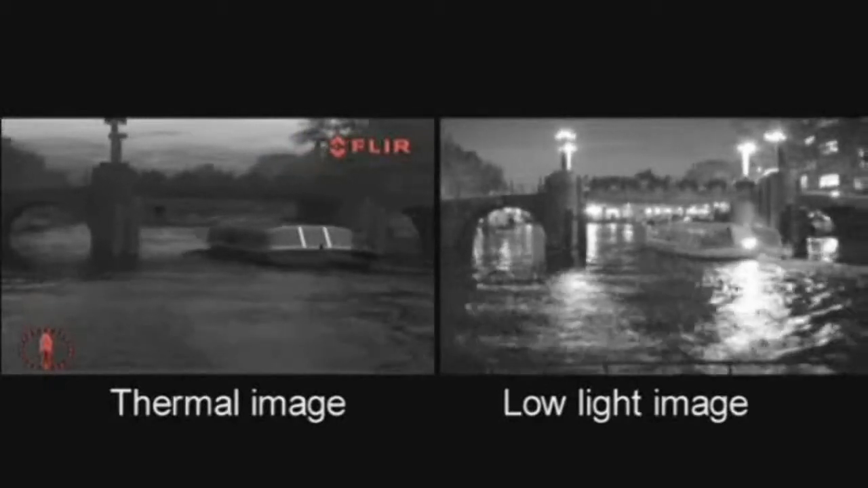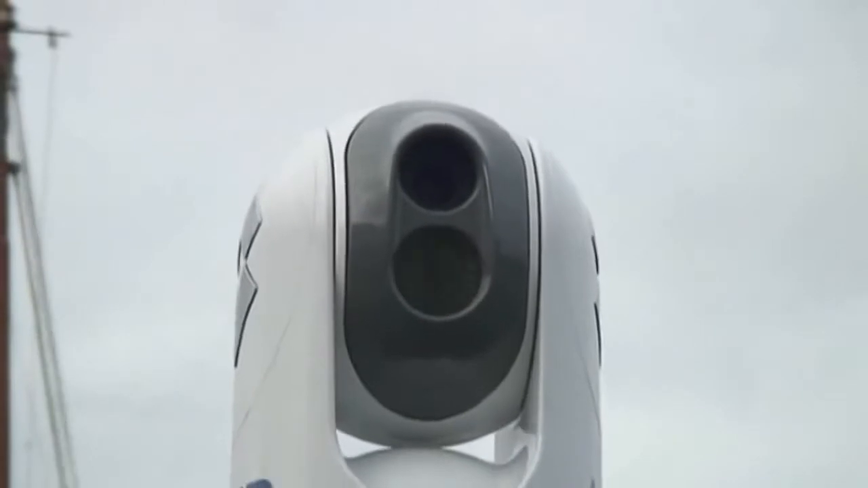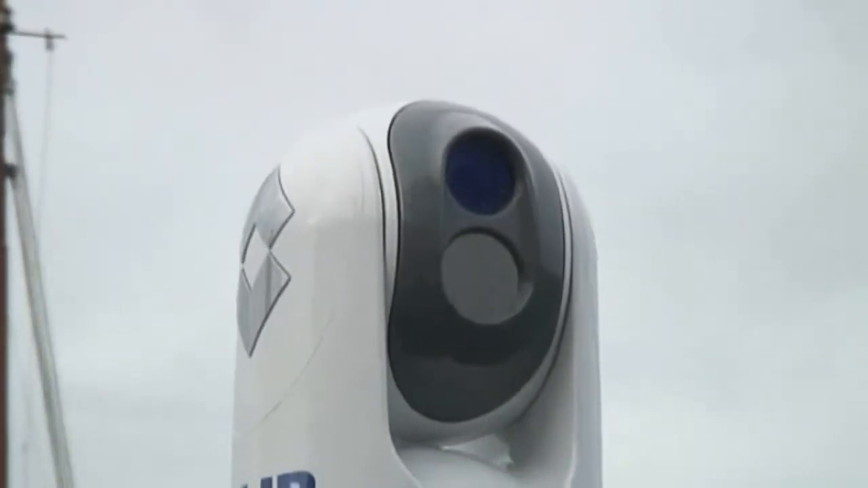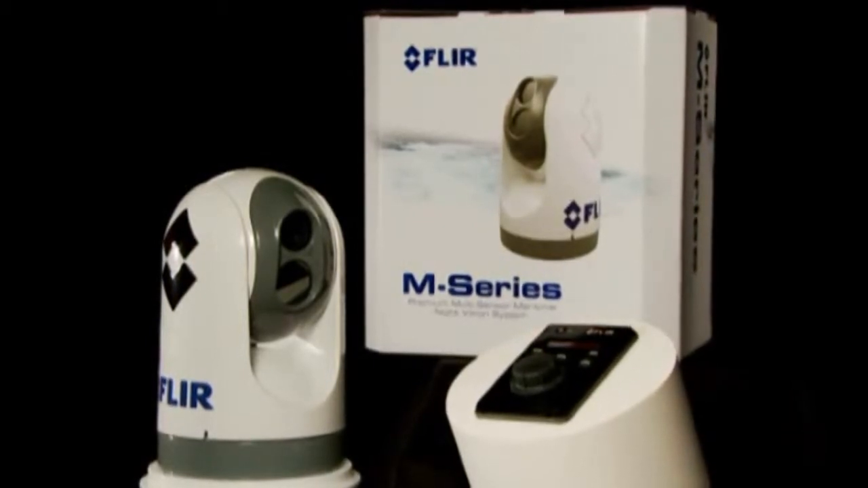The combination of a thermal imaging camera and a low-light camera, packaged in a small, ultra-compact gimbal, together with the extremely high image quality, make the M series a unique maritime product at an extremely affordable price.